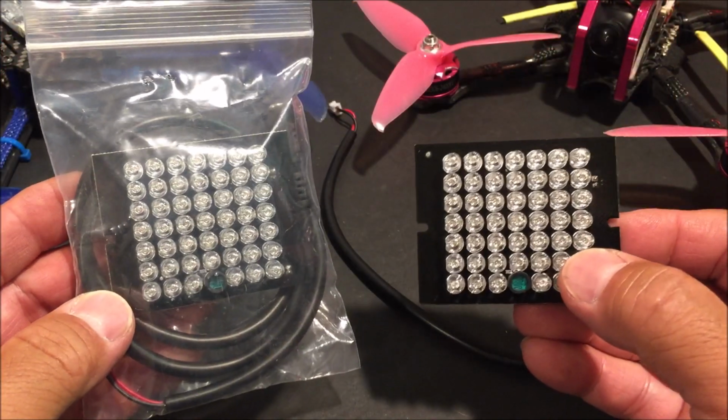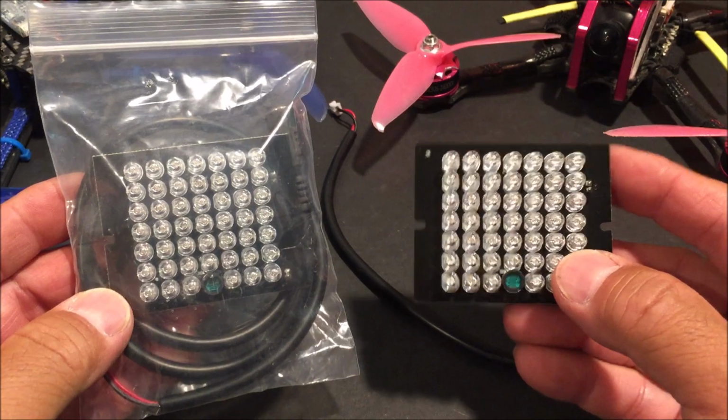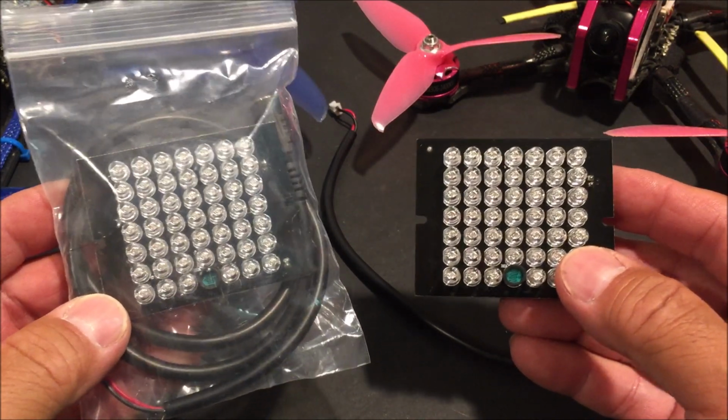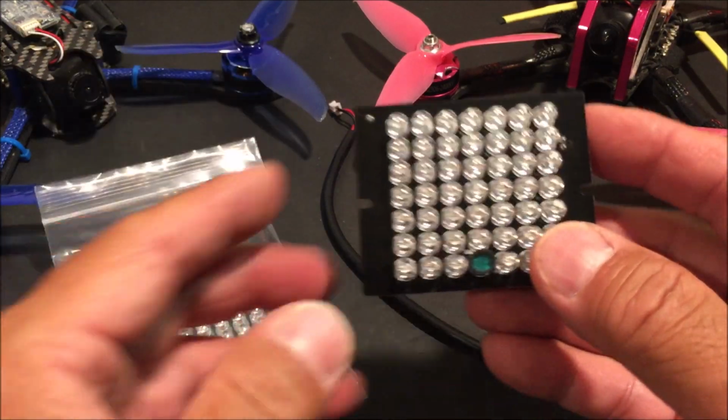So to help with night vision, here we have the infrared illuminator LED boards. Now I got these from an eBay seller. The link to purchase is down below.